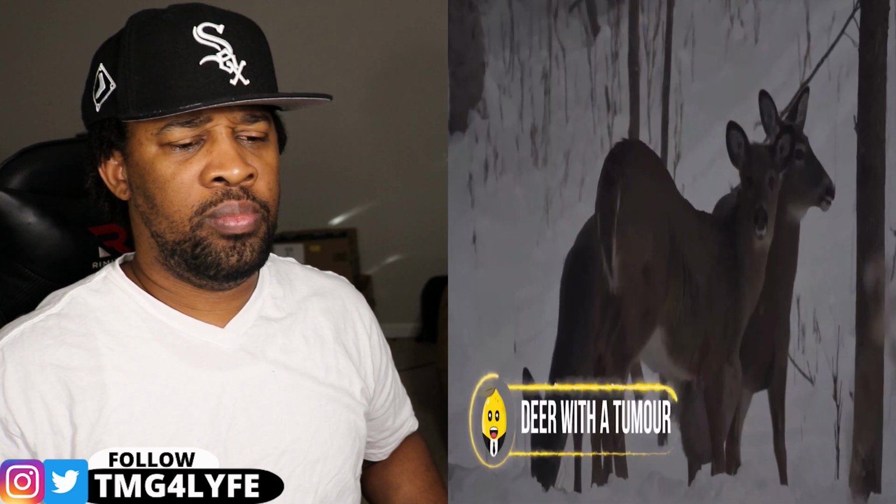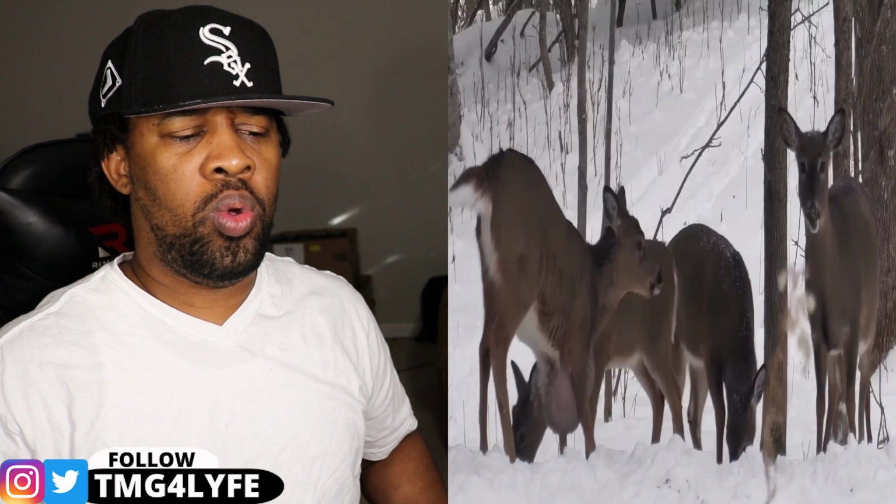Deer with a tumor. Is this deer copying a bull's dewlaps? Or does it have some deformed organ? This winter clip can raise many questions. As you can see, a giant ball-like structure hanging from the buck's neck.